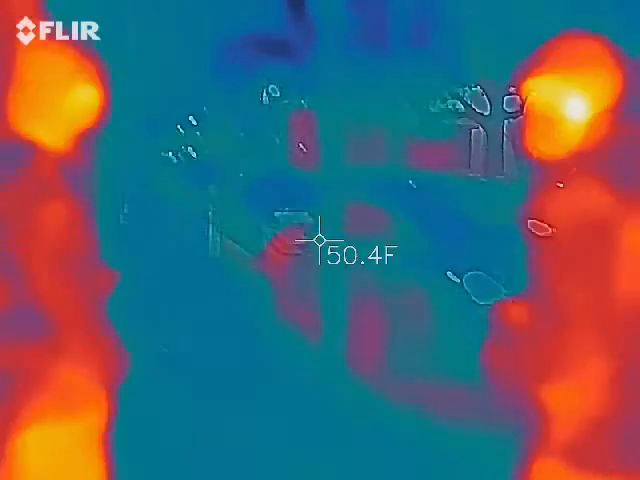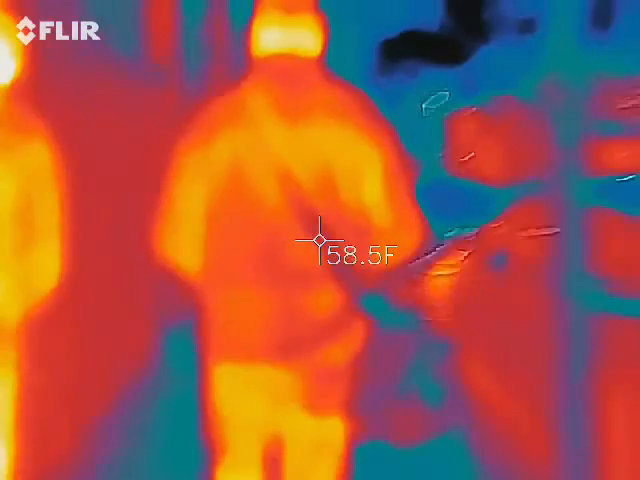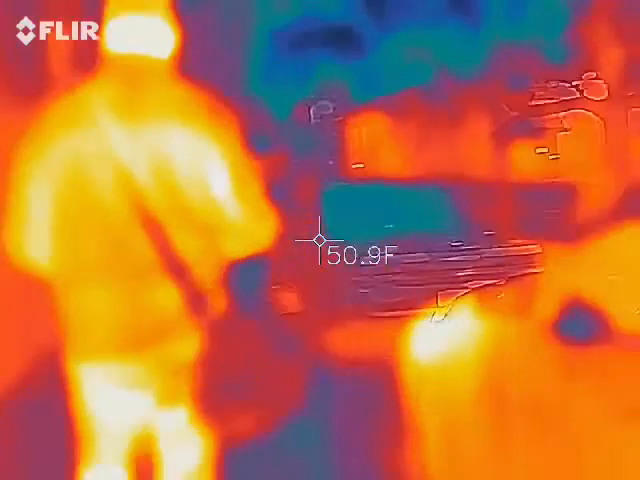We're gonna go this way. Okay. Come on, cameraman. We'll lead you. We'll follow you. I'll let the camera get up front. Yep.